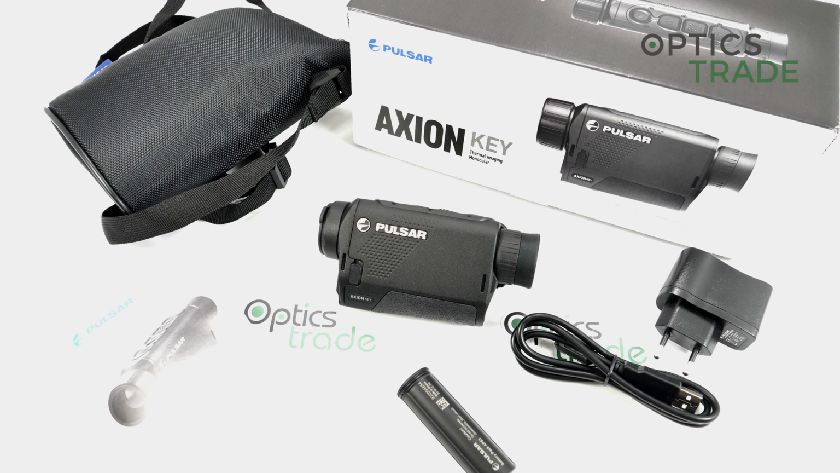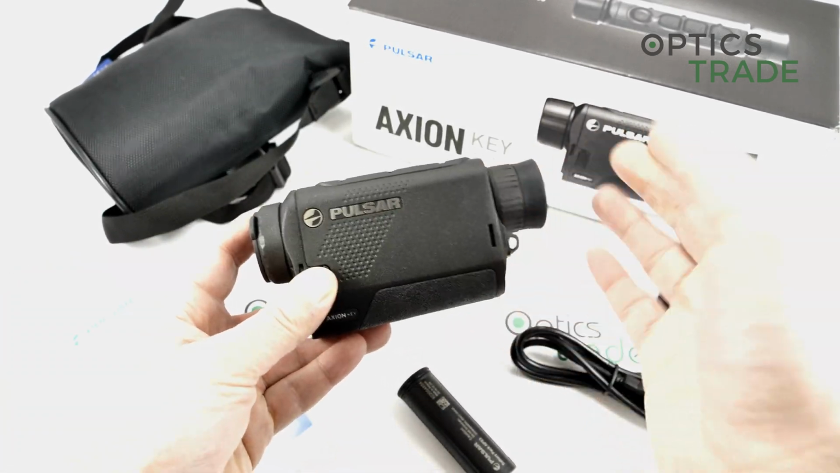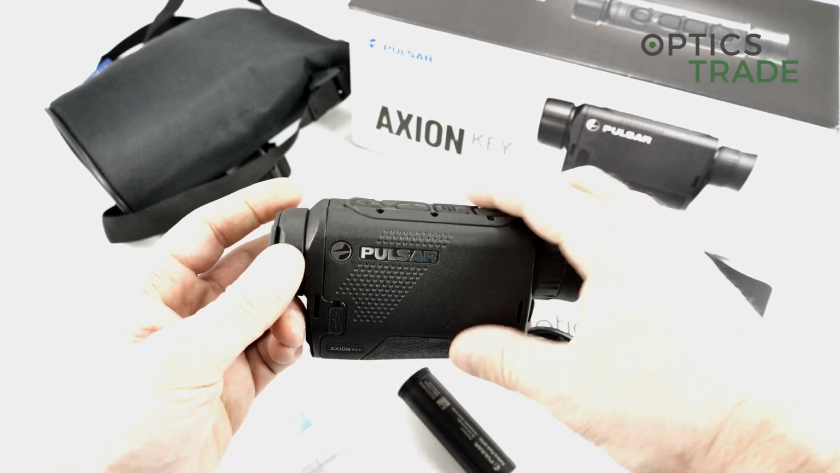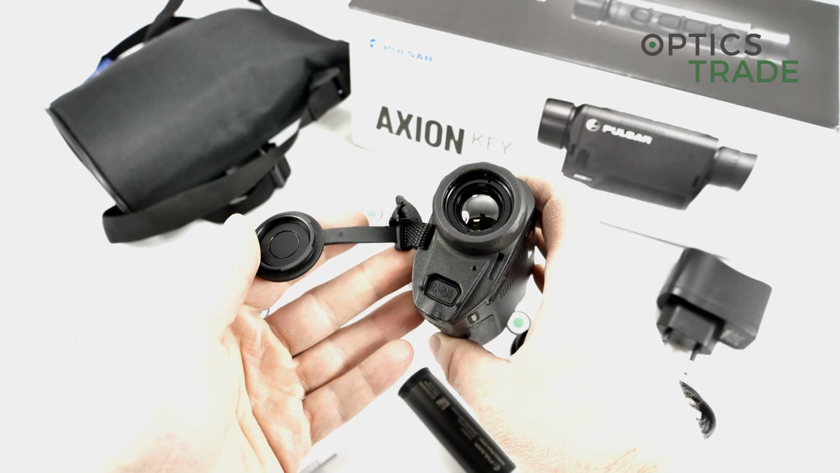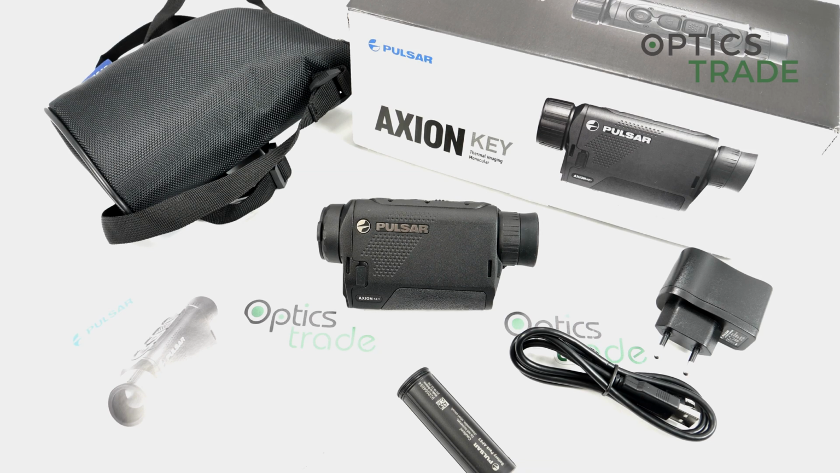I know 2 years ago, in 2018, thermal cameras for, let's say, 2,000 euros and 1,500 euros were already very affordable for this category of products. Now you can buy a product made with a housing out of magnesium, fully waterproofed, with really a lot of functions, with great optical performance for less than 1,000 euros. So this category of products really advanced a lot.